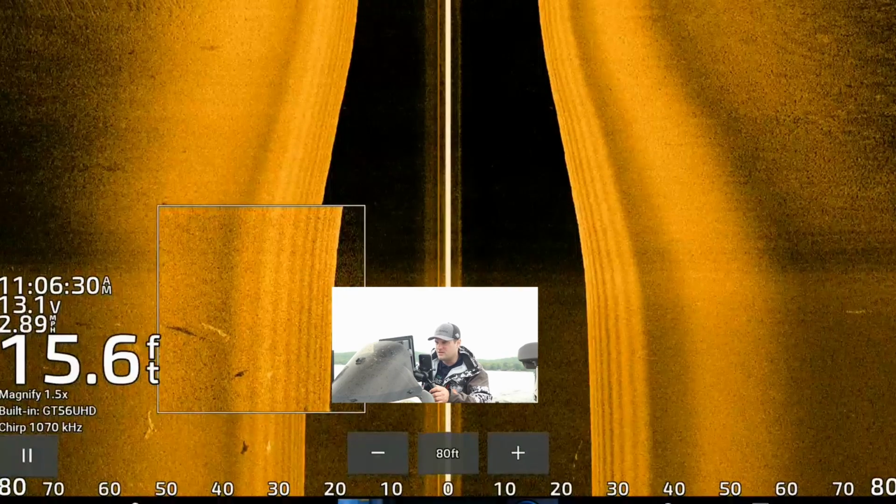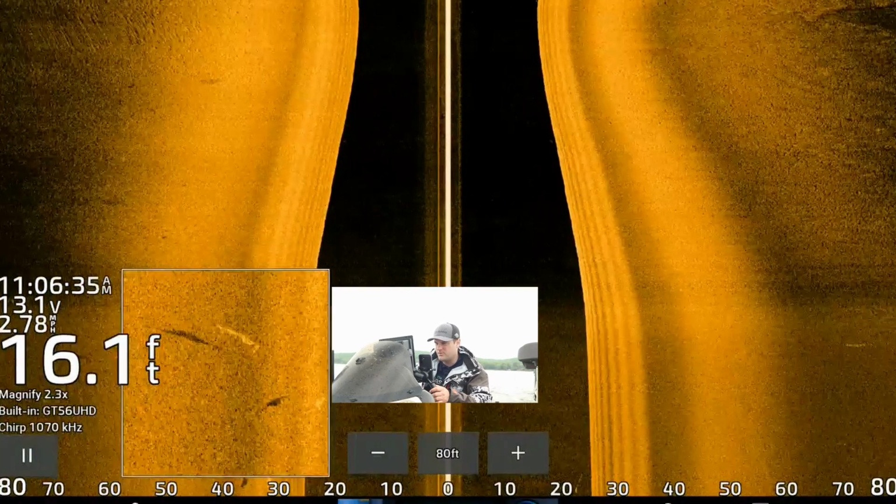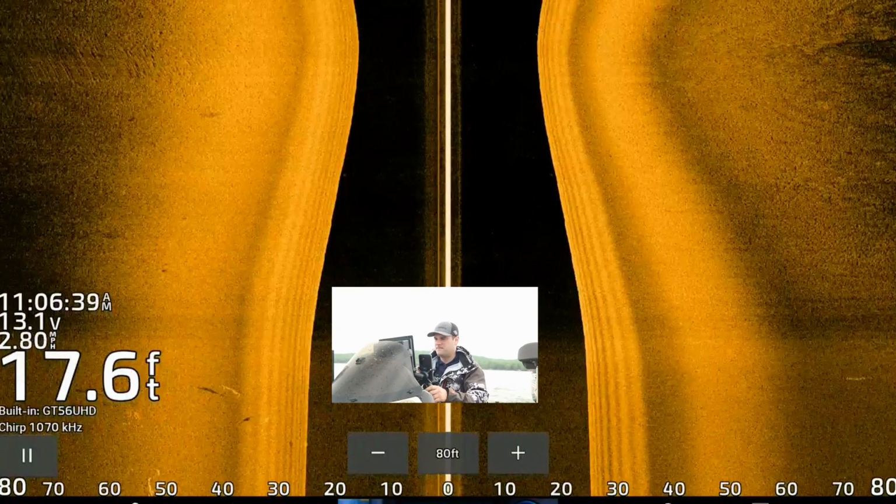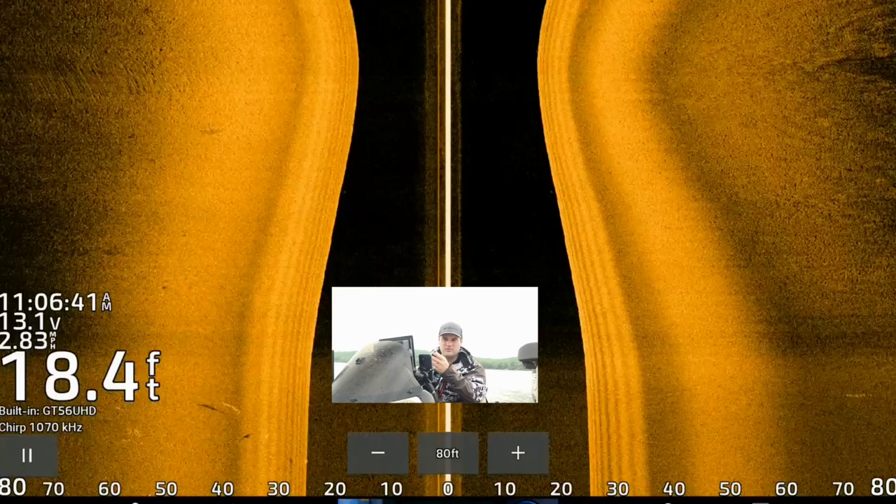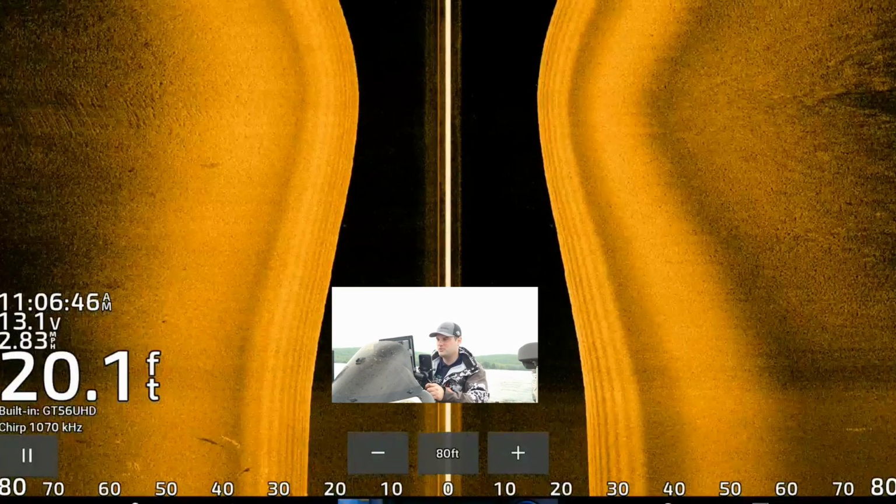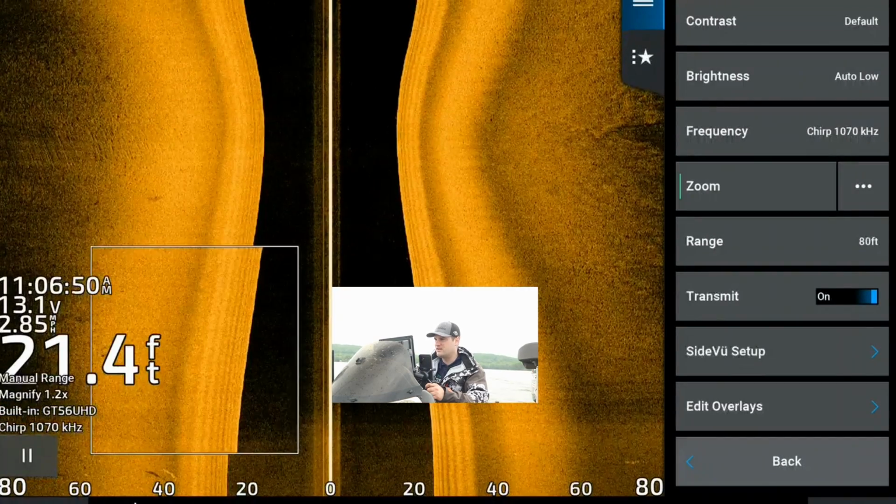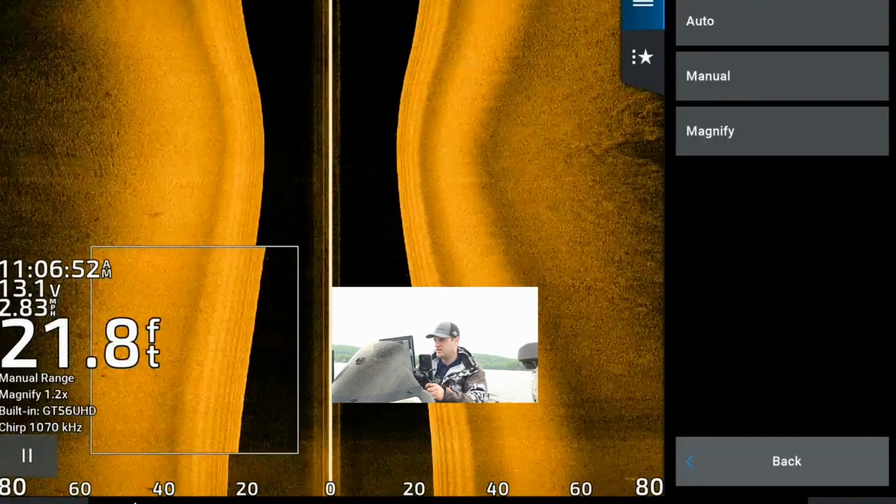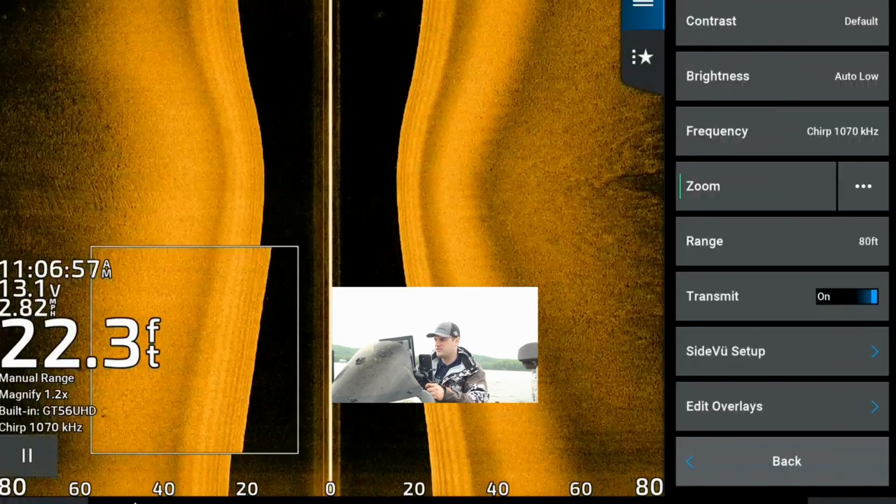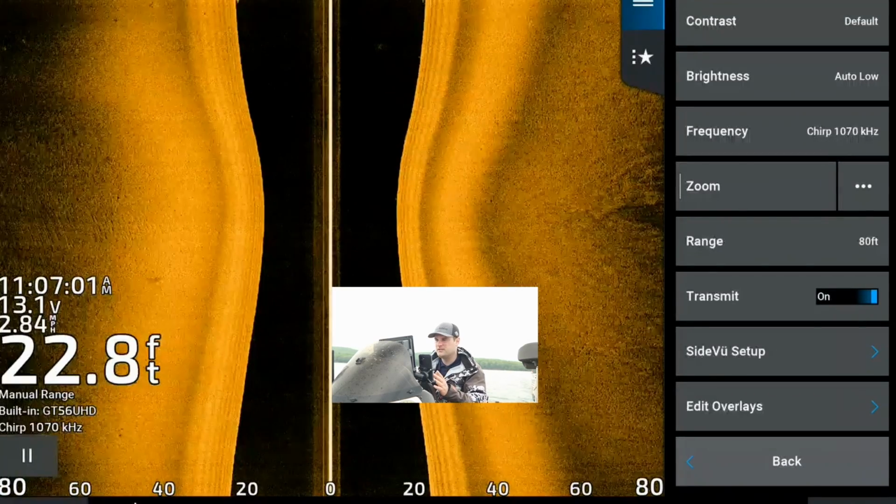Cool thing about Garmin touchscreens, they got this zoom function. Nope, that's just a big fish suspended off the bottom. I don't know what fish that is, but that's big. About these Garmin touchscreens, they kind of have a zoom function like your cell phone would, where you just kind of pinch the screen to zoom in. You can also do a zoom function right here, and I have this set on magnify. There's a few different functions that you can have. You can just tap it to turn it off if you want. But again, with your range setting, 80 to 100 feet left and right.